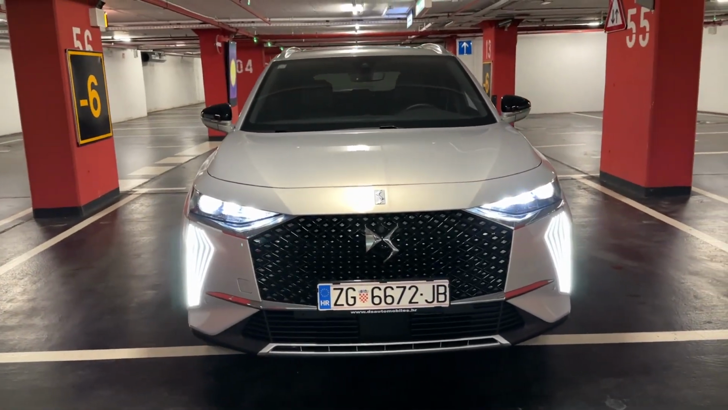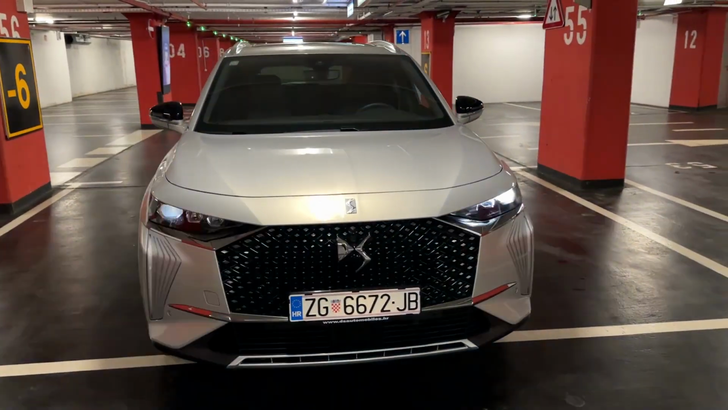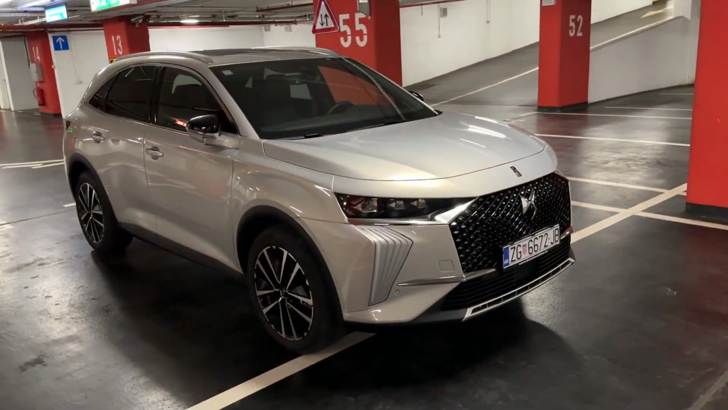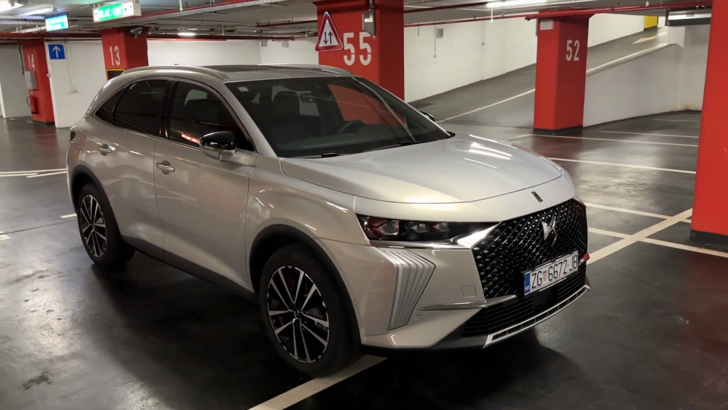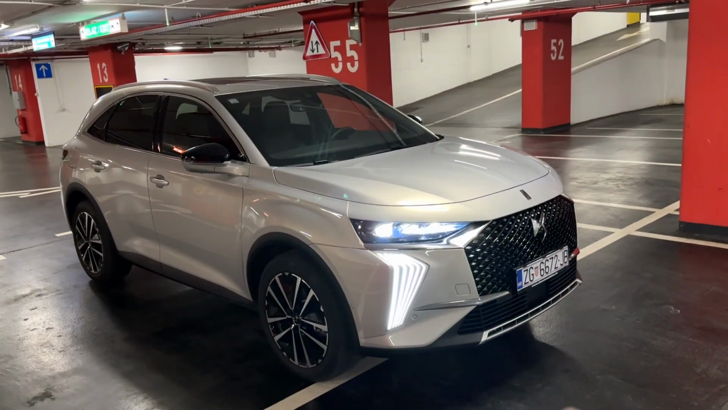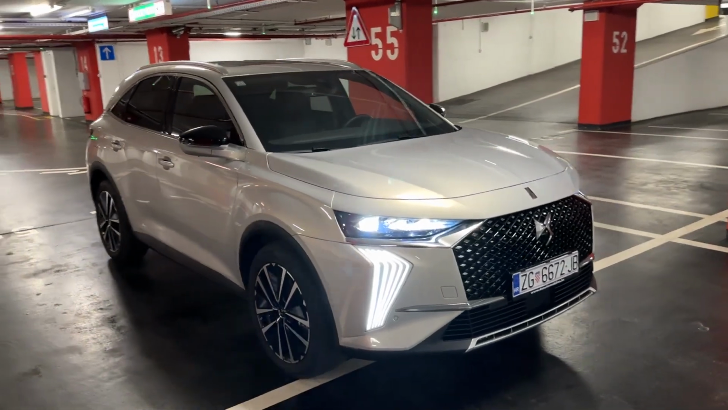Also, you notice the very slim headlamps, and overall the styling is very cool indeed. Let's unlock the car once again so that you can see this animation once again. And these are the daytime running LEDs, and then they turn into indicators.